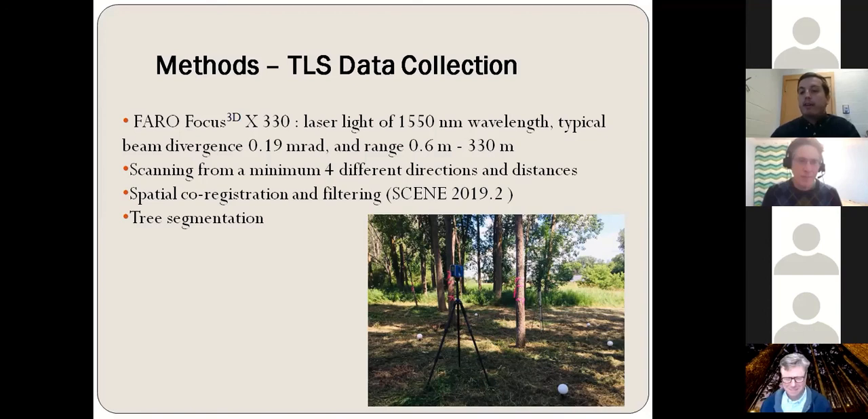And then we also use these registration spheres, as you can see in the image below, these white spheres. These are common points between the different scans for each tree that can be used to spatially co-register all the scans for each tree and create one single point cloud for each tree.